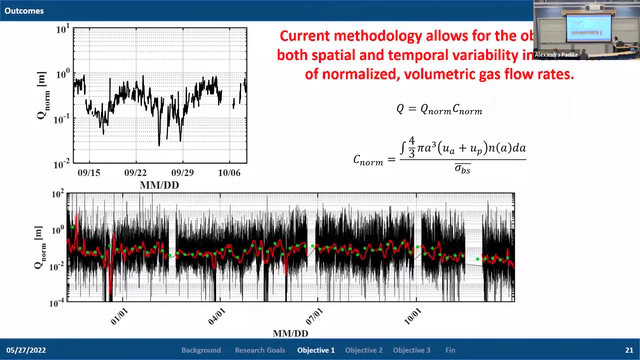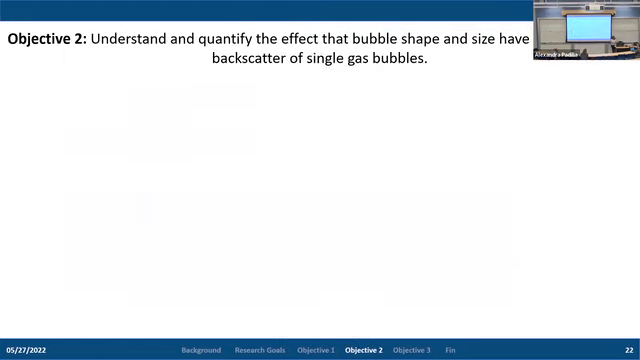In addition, I want to highlight that for those, we need to have more information about how gas bubbles rise through the water column and also how they scatter sound. And so the next two objectives focus exactly on that and will provide more insight on how we would actually calculate this normalization constant. So we're going to move on to objective 2.